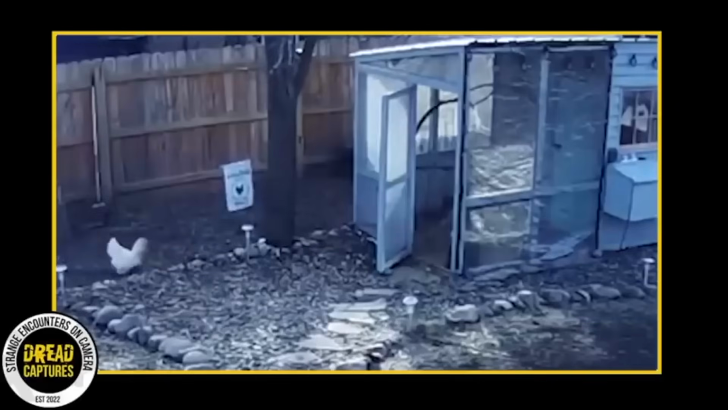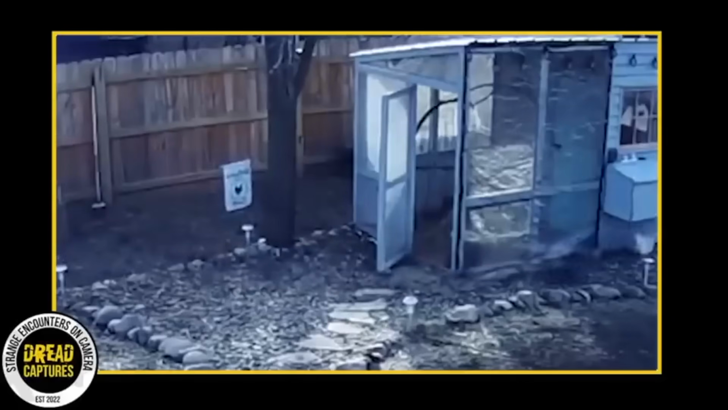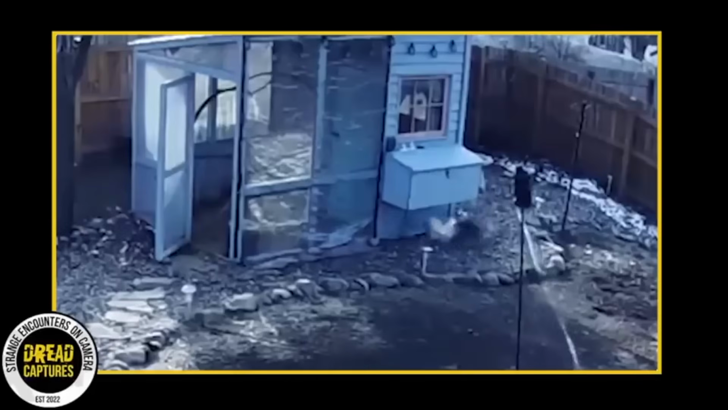After the initial skirmish, the hawk rests on top of the fence line to rethink his attack. The hawk drops in for round 2 when he thinks Mr. Rooster has left the area. However, Rooster hears the commotion and runs to protect the hen again. This time he pins the hawk up against the coop. I'm thinking the hawk learned his lesson.